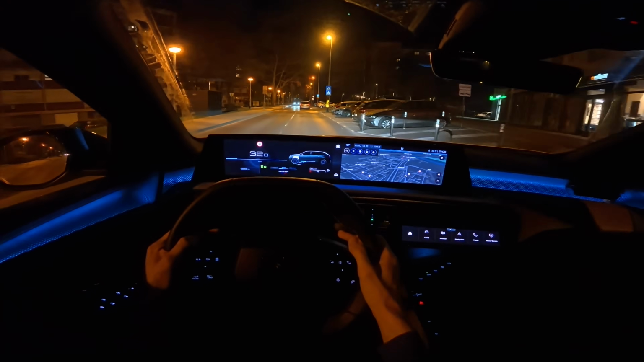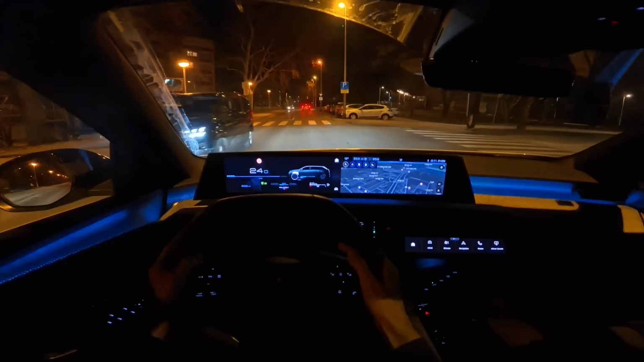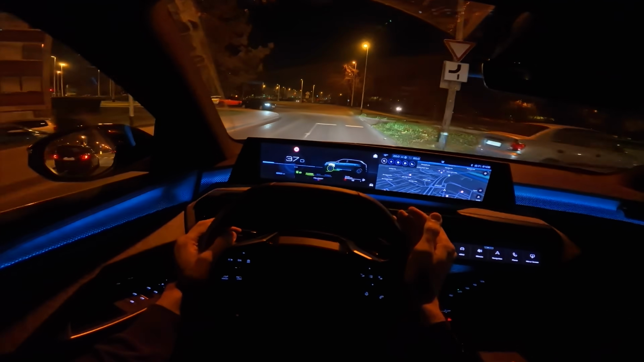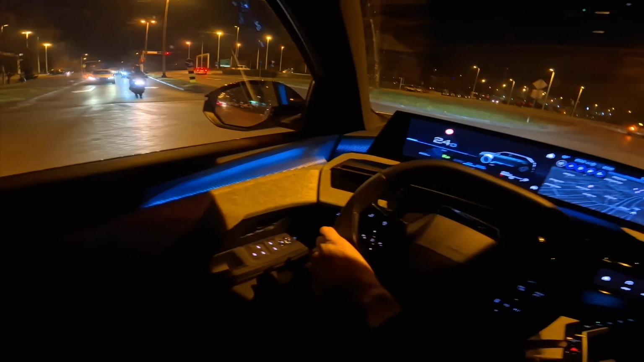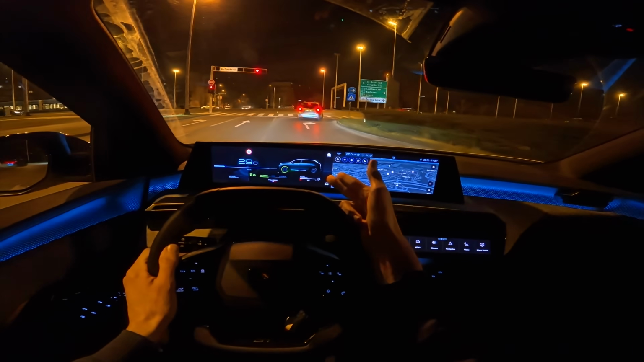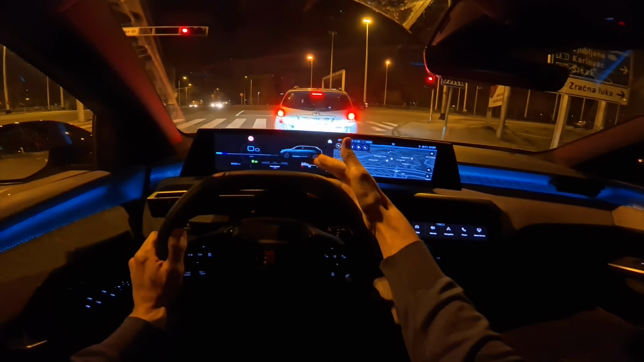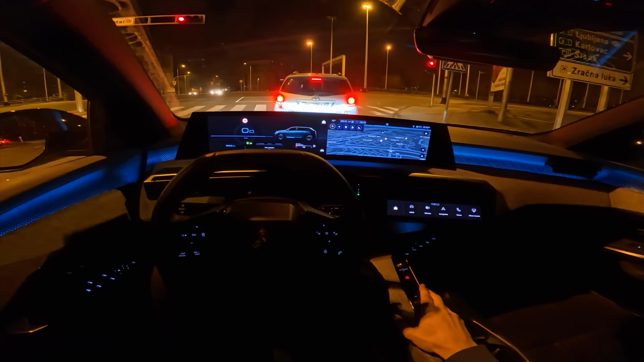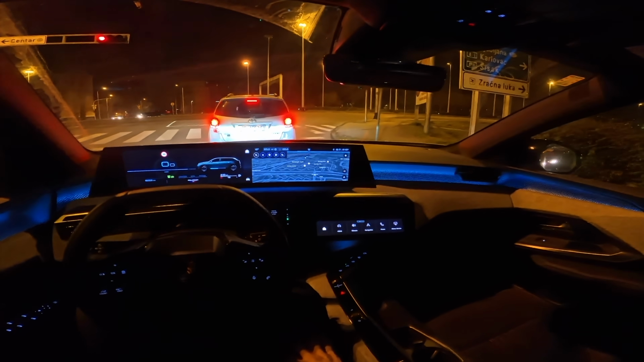And this mild hybrid is really good, and I love it, to be honest. It acts like a plug-in hybrid. You don't have the EV range as on the plug-in hybrid, but you can drive one pedal. See, I've let go, the car is slowing down, it's recuperating, and then when I apply the brake, it also recuperates and then it stops. Unfortunately, Peugeot doesn't have the auto hold. That's one thing I'm missing on this car. You need to keep your foot on the brake.